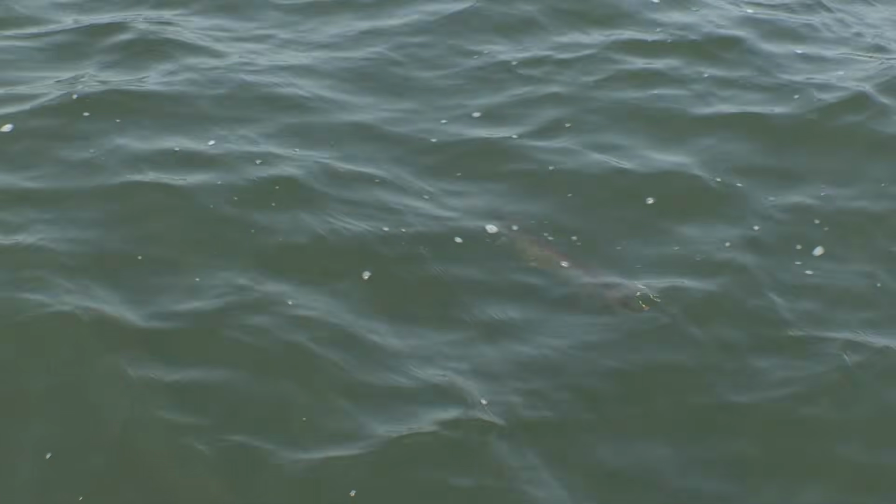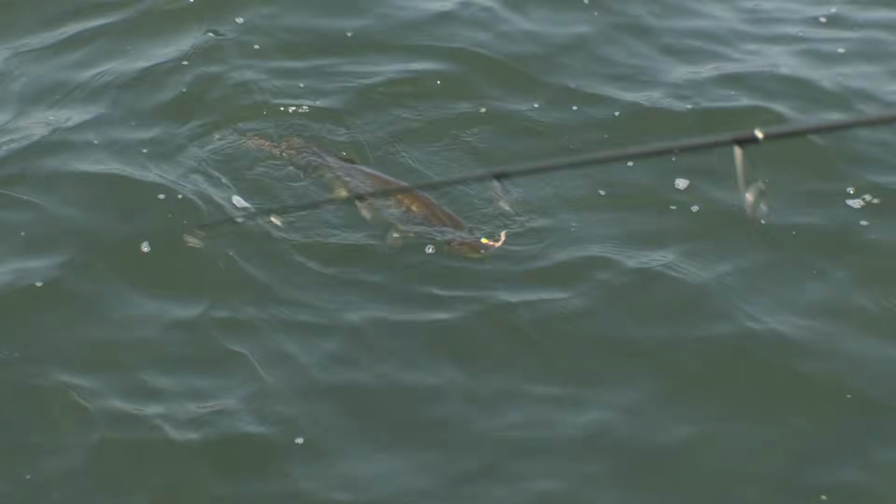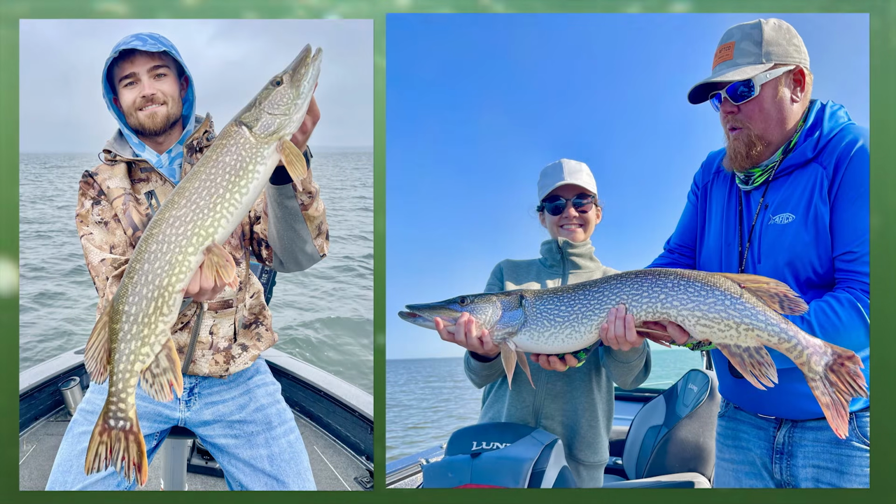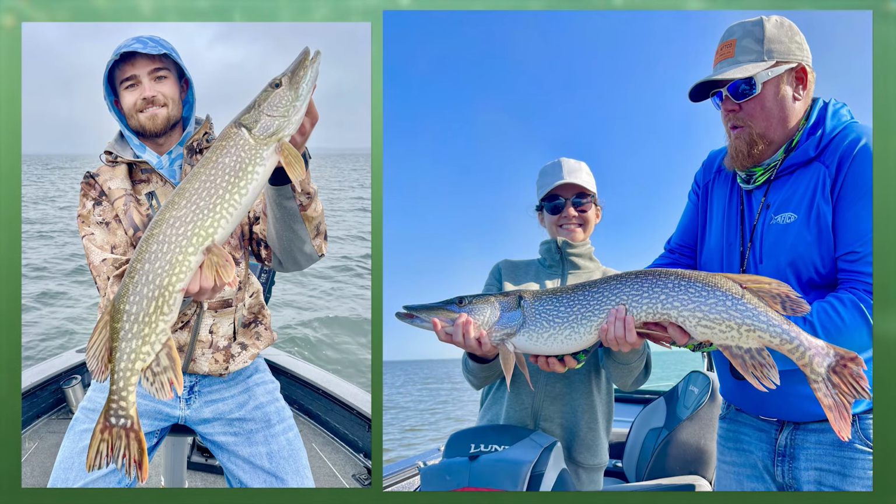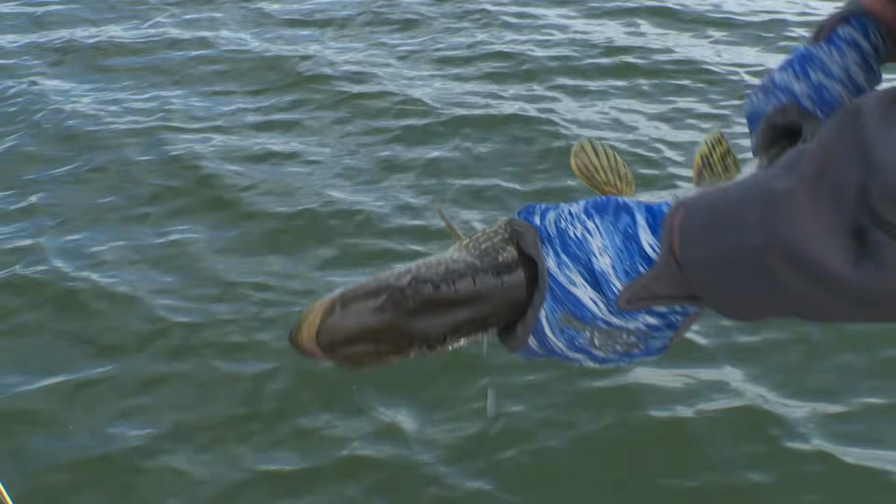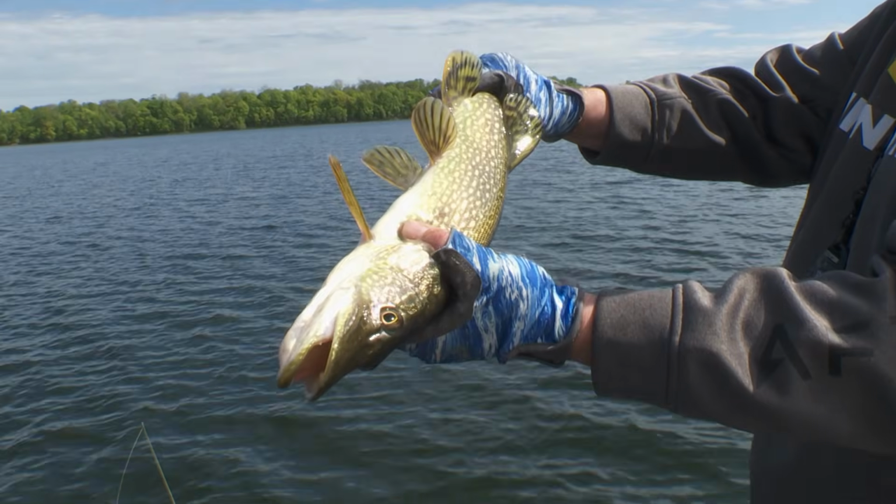Here's a pike. That's not a bad pike. Fighting slow and methodical like a walleye. There's some really nice pike in this lake, and some of them are over 40 inches. A lot of eater-sized pike, you know, in that under 22 and over 26.